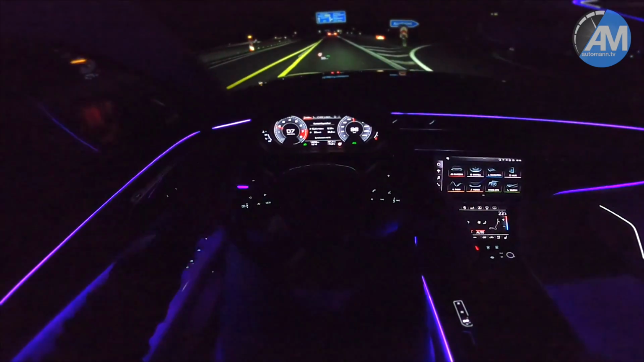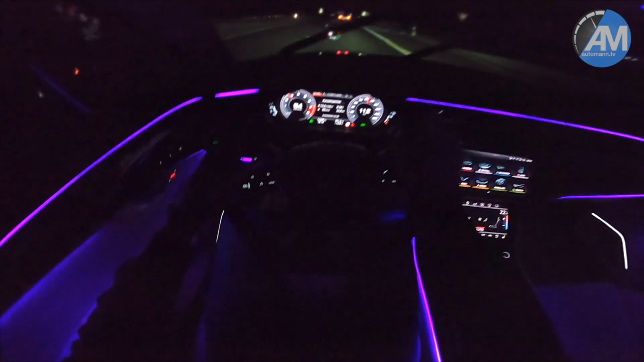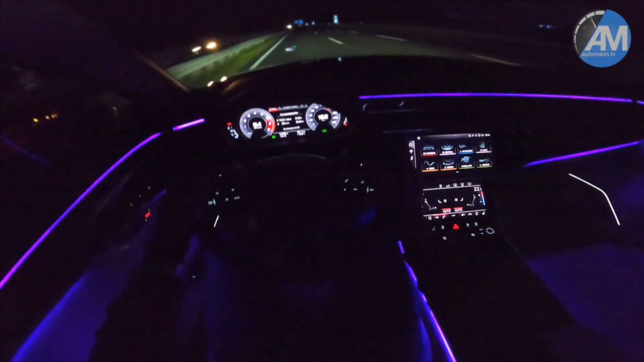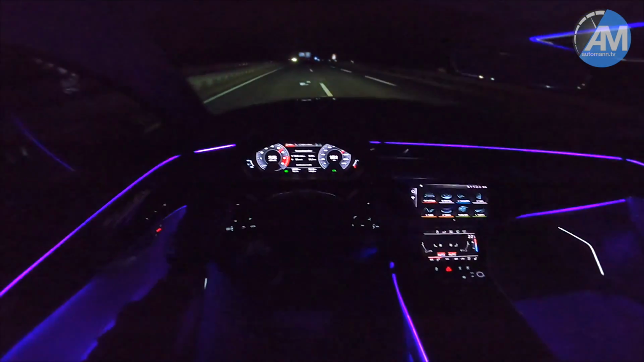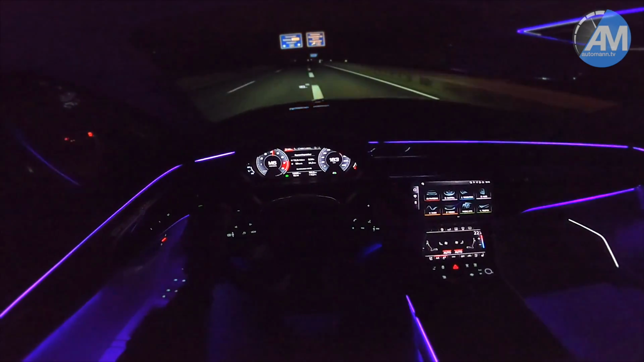Our next acceleration part is coming here. Just a quick acceleration passing that car. Oh my goodness, this is fast. And that's again almost 200.